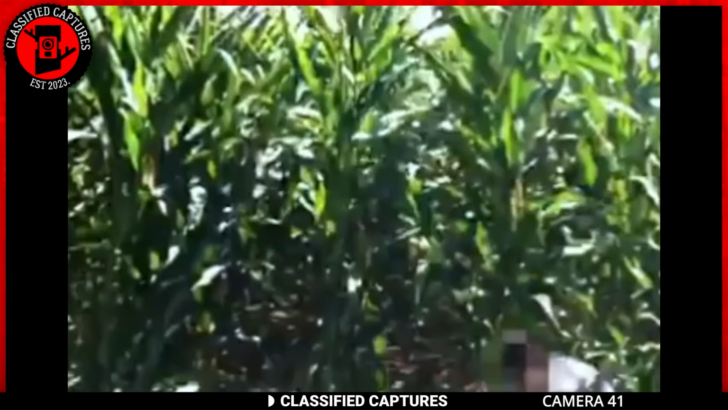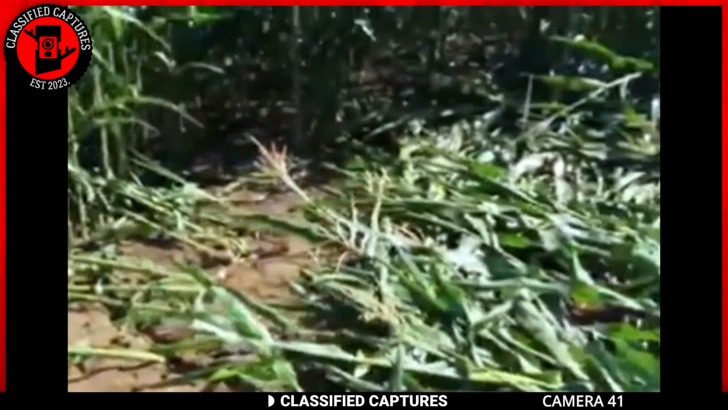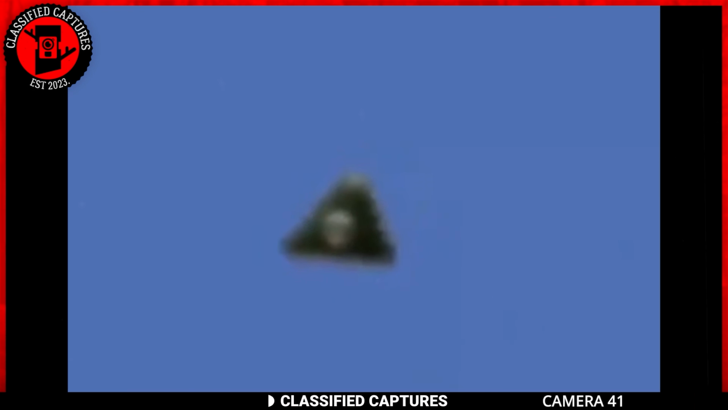A group of kids, curious and courageous, rush into a farmland drawn by mysterious noises echoing from within. Just as they approach, the source of the commotion takes off at warp speed straight into the clouds. And what do they discover? A flattened maize field and a UFO zipping across the sky. UFO sights have become so common these days, it feels like any moment from now we'll see aliens knocking at our front doors to ask for a glass of water.